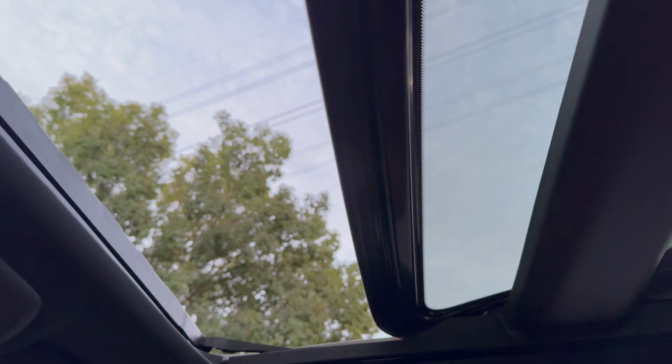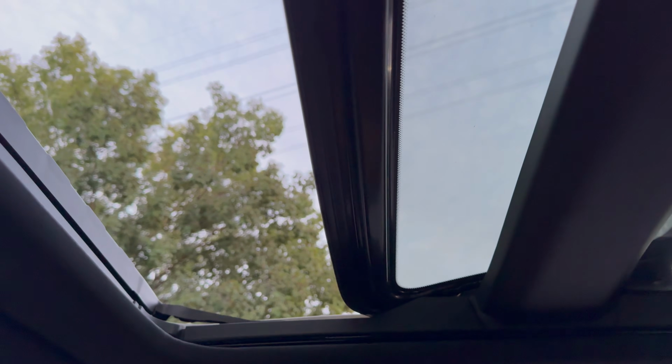Beautiful. Okay, so it doesn't open up the full way. That would be nice, but it doesn't. It just opens up about maybe 60 to 70% of the way. How does the CX-70 do at highway conditions?